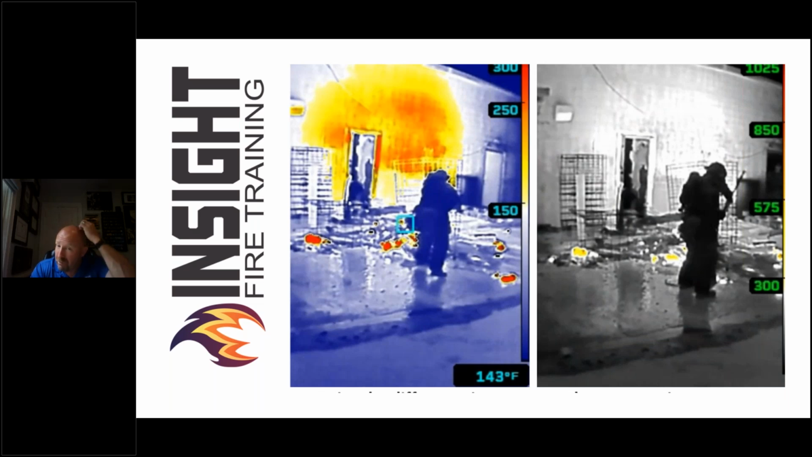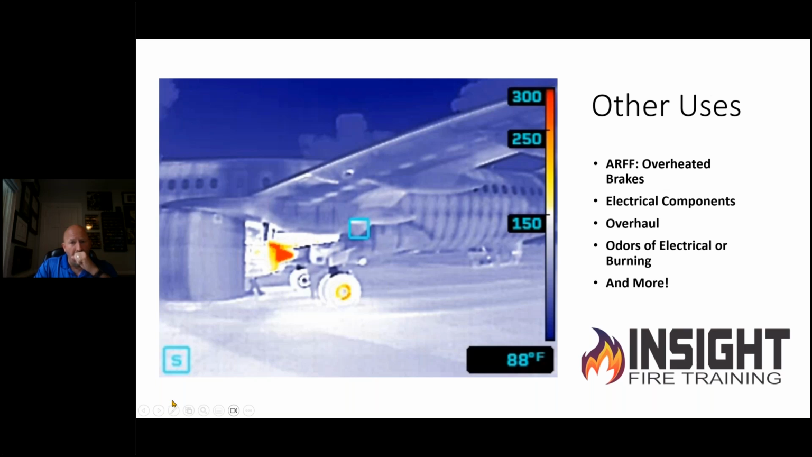If you're a company officer, battalion chief, you're not dressed out and you're coming up after things are out, that device can fit on a radio strap with an extra radio pocket, or excuse me, glove strap, whatever you want to use, and it's not weighing you down. It also has a flashlight. I used to carry my Fire Pro 300 as a battalion chief everywhere because I never knew when I was going to need it. Very valuable device.